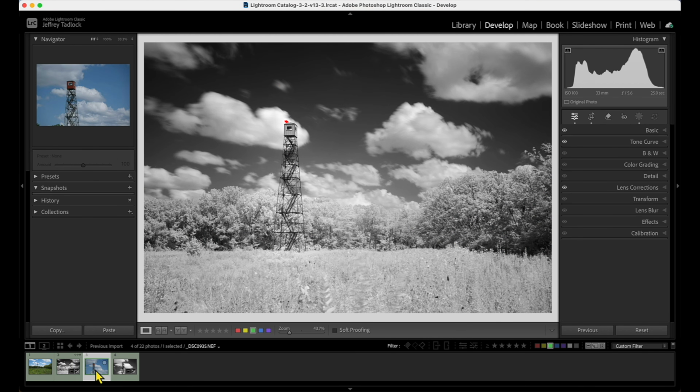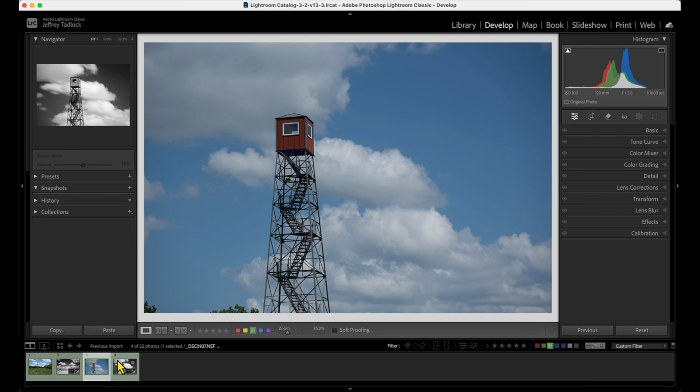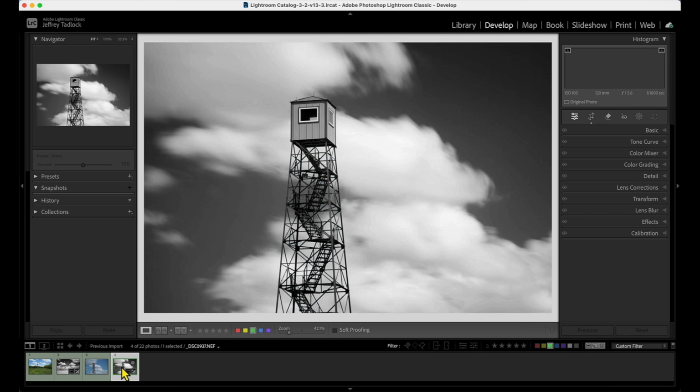Now I have another one over here where I did a zoomed in one. Again, this is the shot that I took where I got my composition, got my focus, put the filter on, and I've already sort of edited this one. I'm real happy with how this one came out. I got that look I was looking for, the fire tower popping against the clouds and things like that.